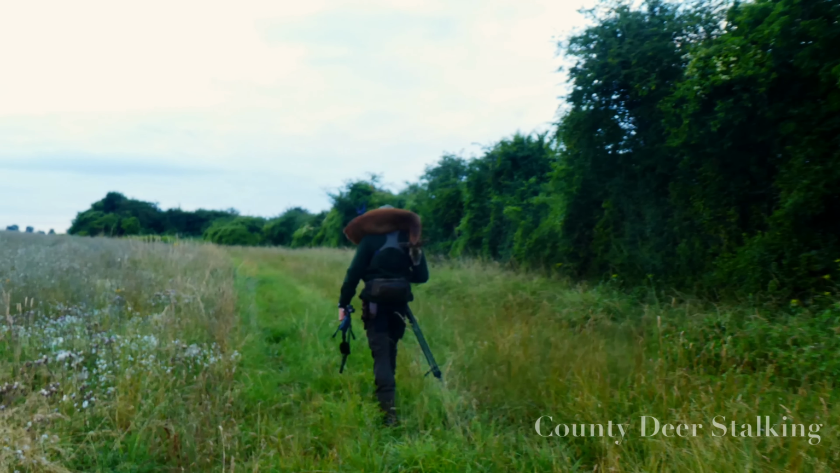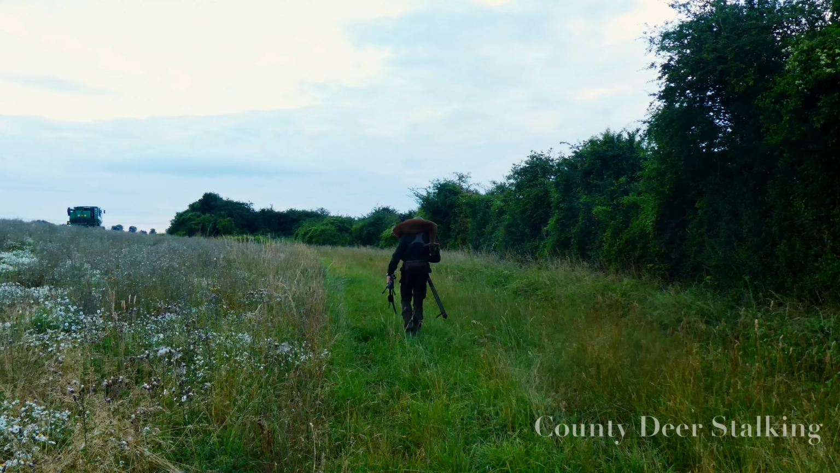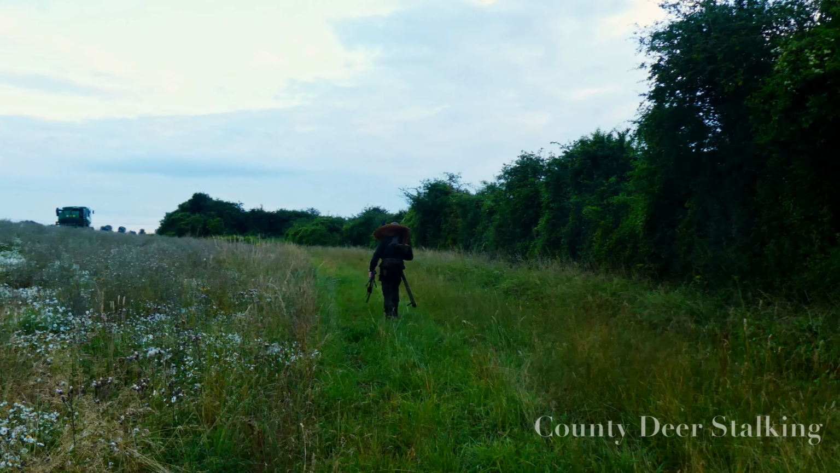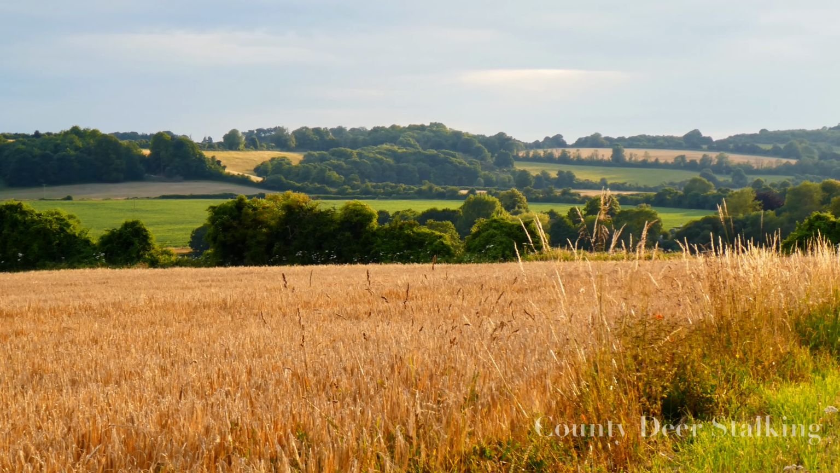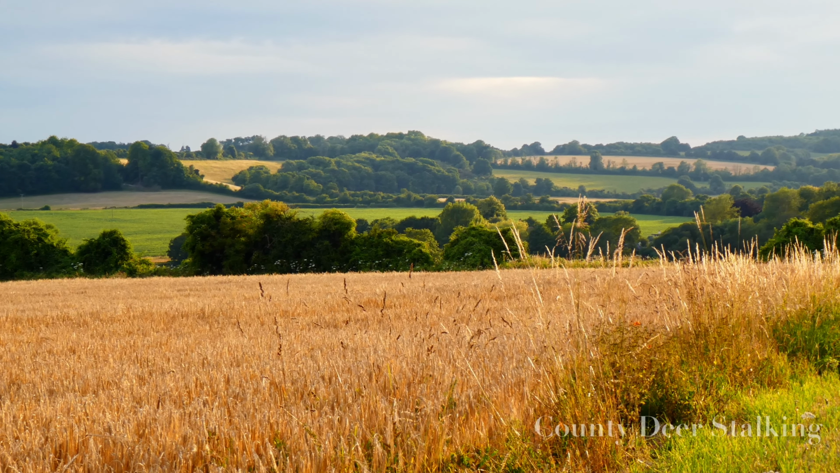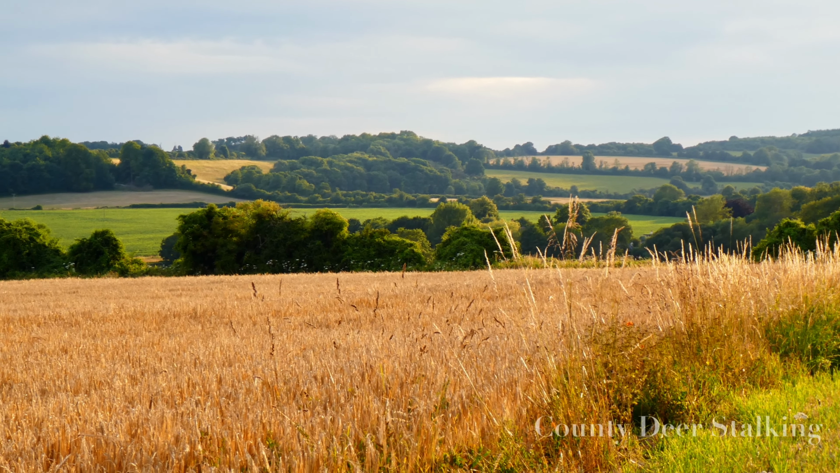Also, if we were to remove the dominant buck in this area, instead of one similar to the buck that I took, it would create a territorial void where similar, less dominant bucks that have not yet established their own territories would compete for this area, causing a rise in the number of bucks present and therefore the inevitable increase in tree damage. So that's a little cull buck, but what does a medal head look like?